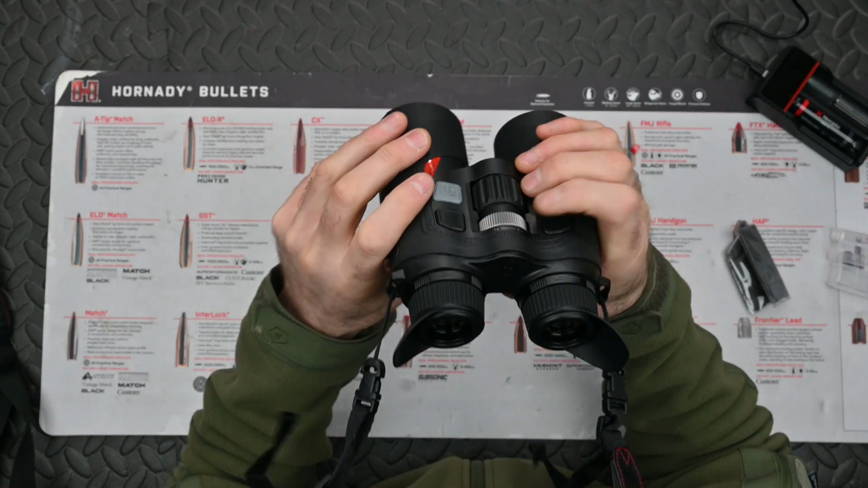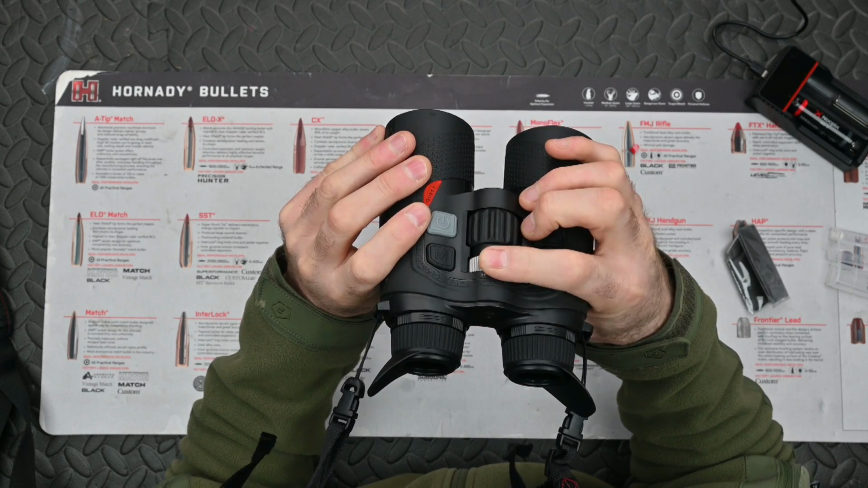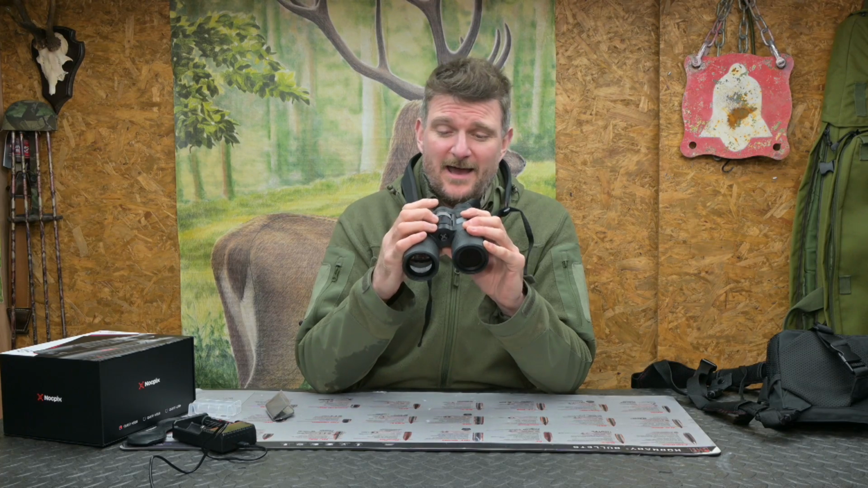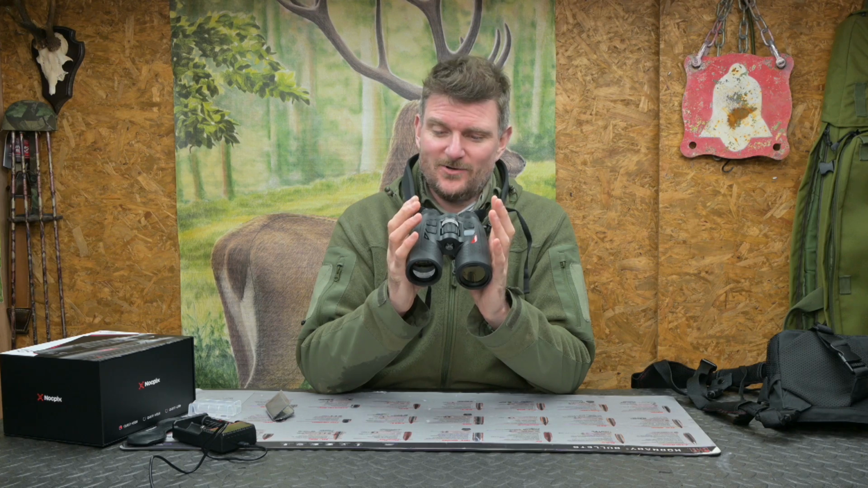I especially like this dual system here, where you've got the focusing with your front finger like that, and then of course you can do the zoom with the other finger like that. It works quickly, smoothly, and you're never messing around looking for buttons, trying to play the clarinet in the dark, as I call it.